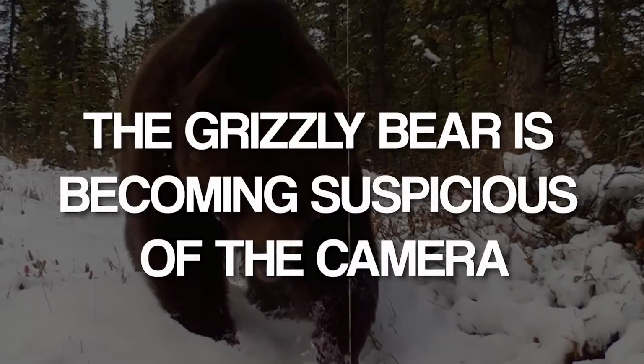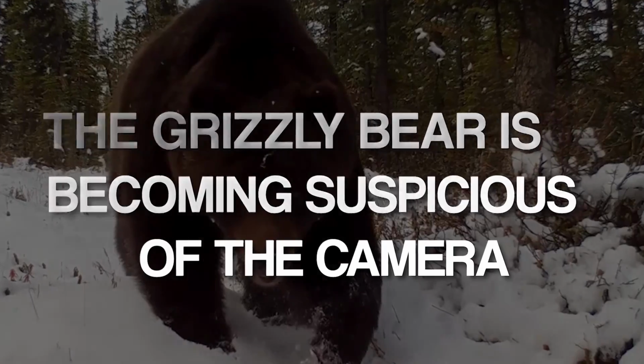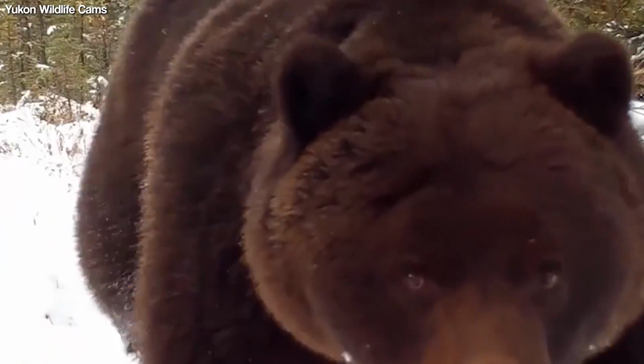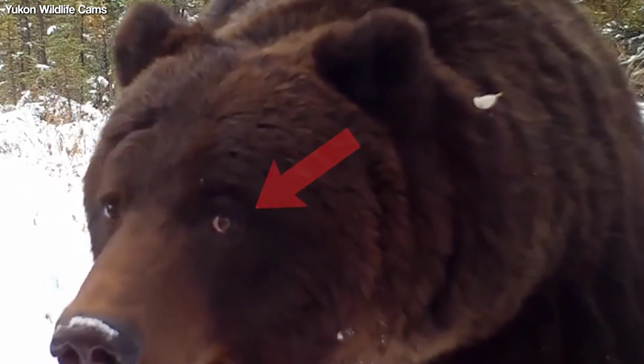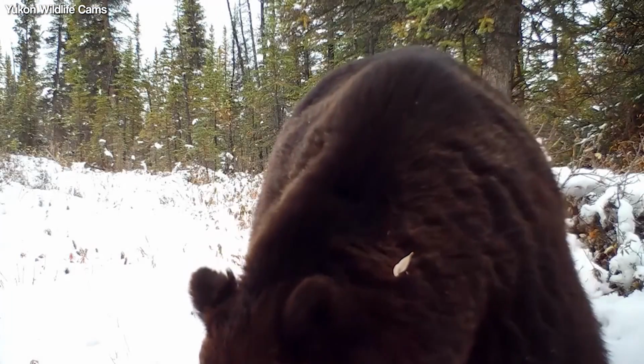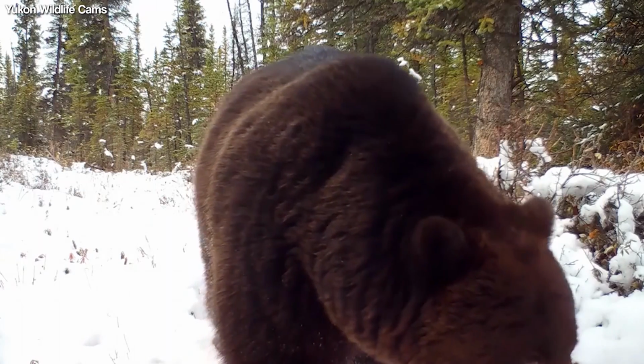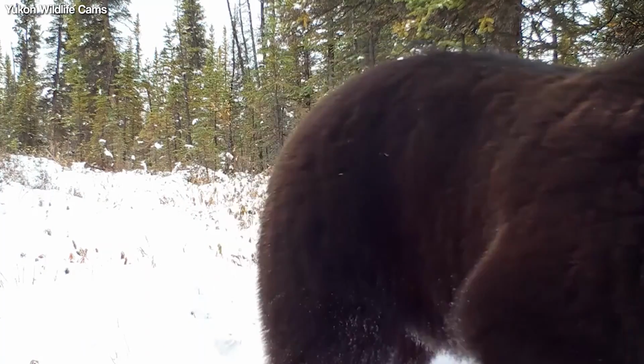4. The grizzly bear is becoming suspicious of the camera. A grizzly bear in Canada was recently caught on a trail cam, giving the device a suspicious side-eye, giving viewers an up-close look at the animal. The clip reveals the bear's natural instinct to investigate objects and sounds that might seem out of place.